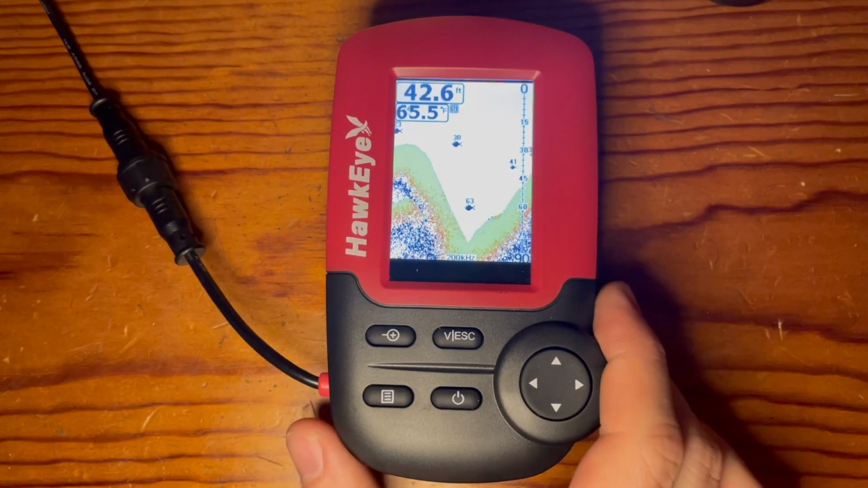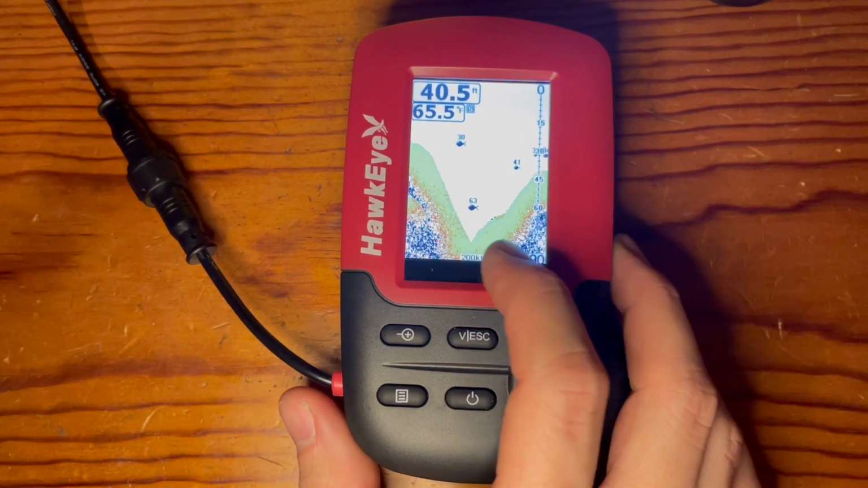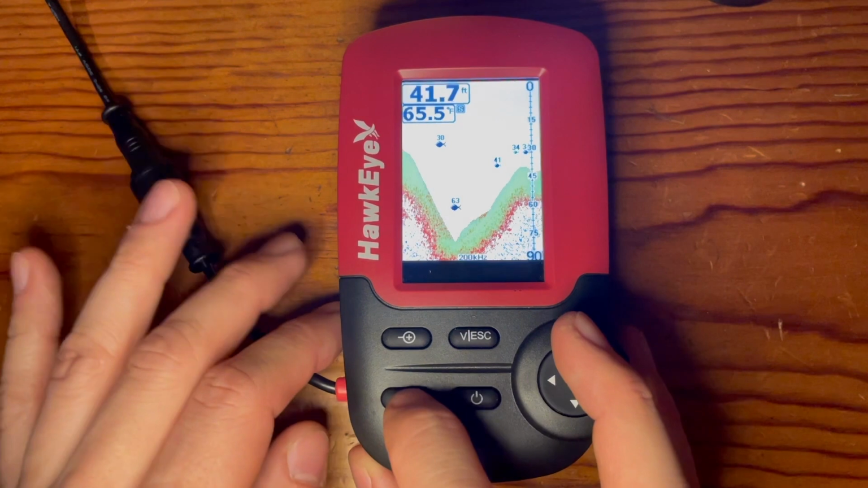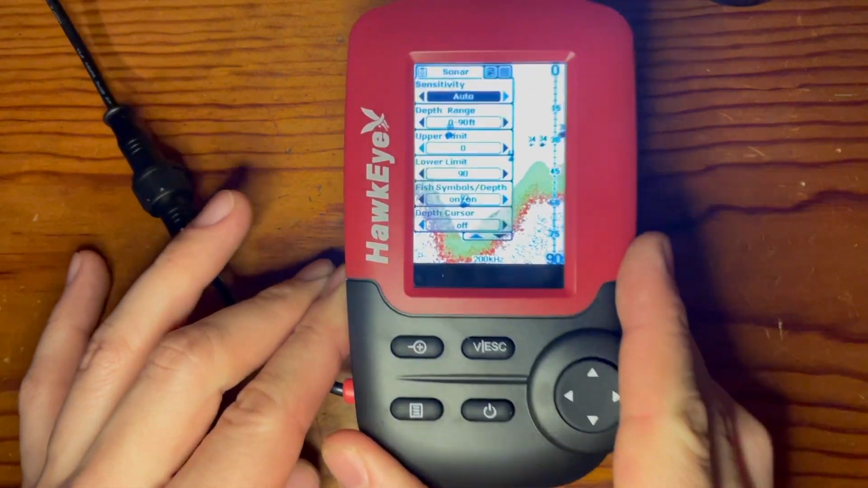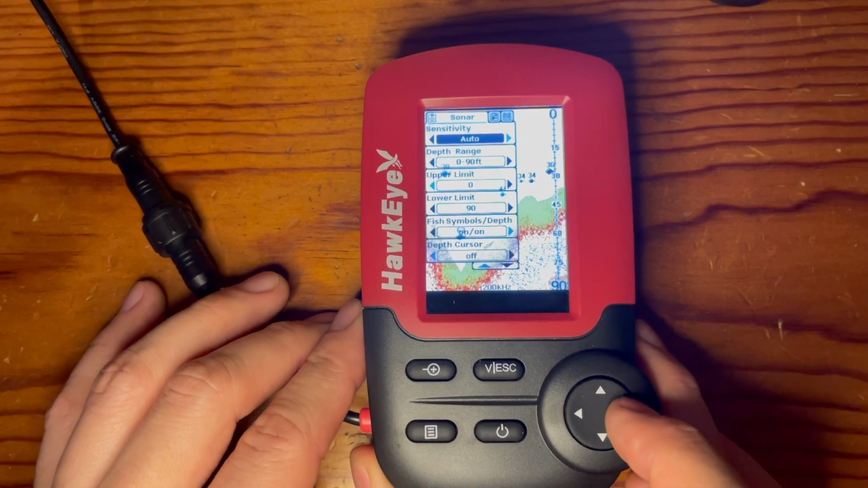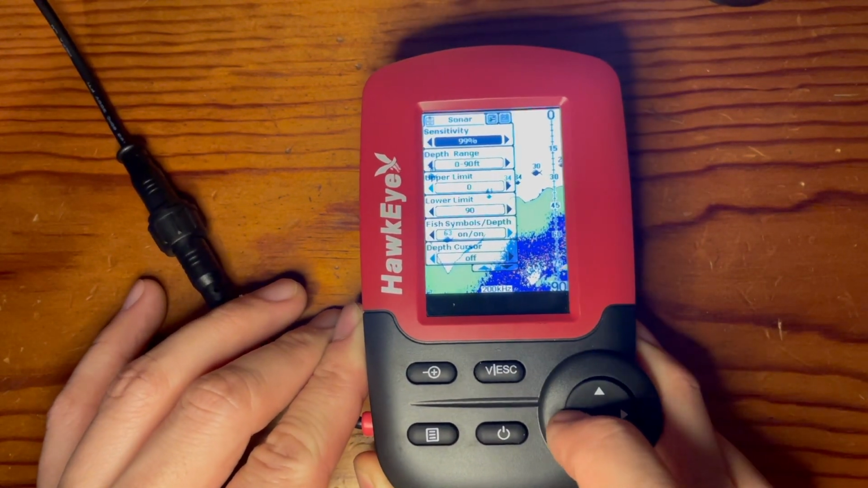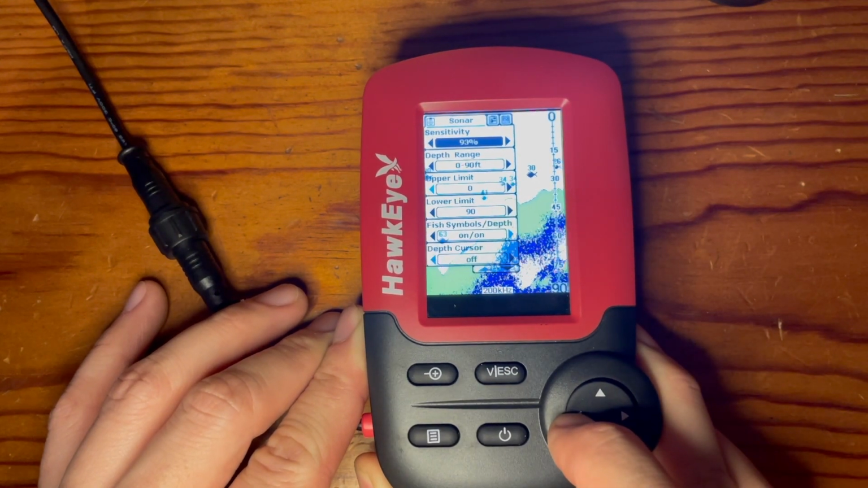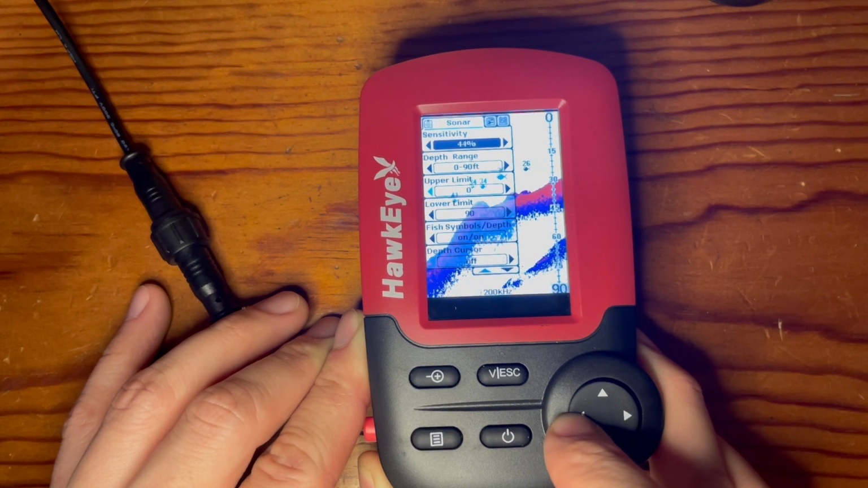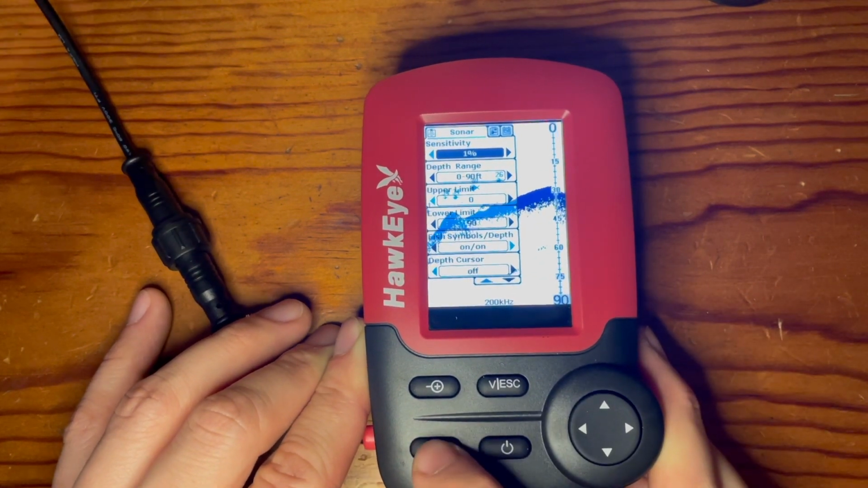So let's adjust the sensitivity that is displayed on the screen. So here, the depth and definition of this is what we're going to be changing. So we're going to hit the menu button. And in the sonar tab, we're going to go to sensitivity. This is currently on auto. And then we can select 100%. And it goes all the way down to 1%.